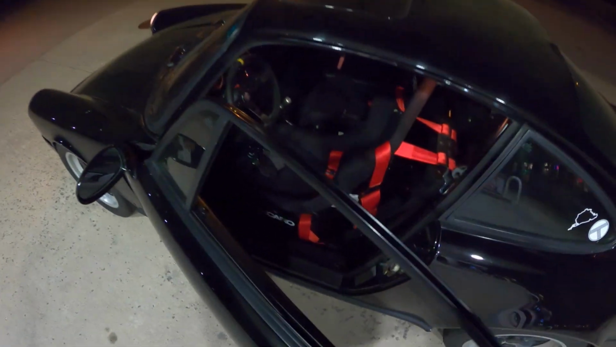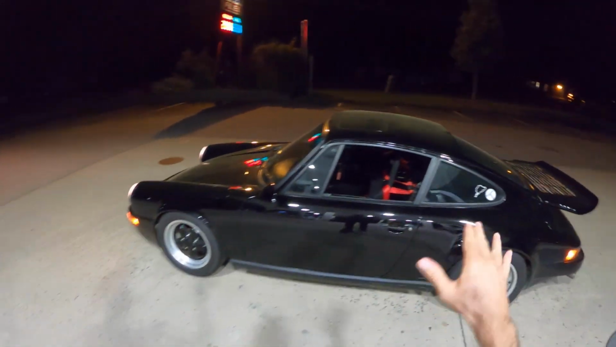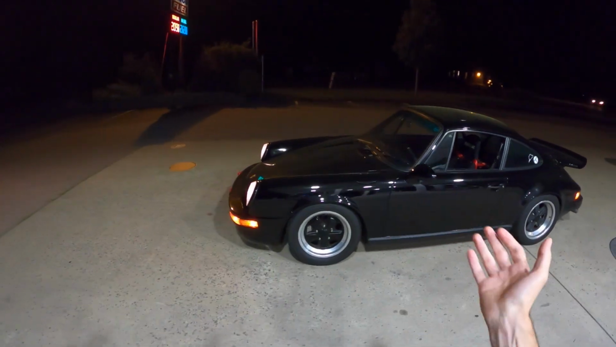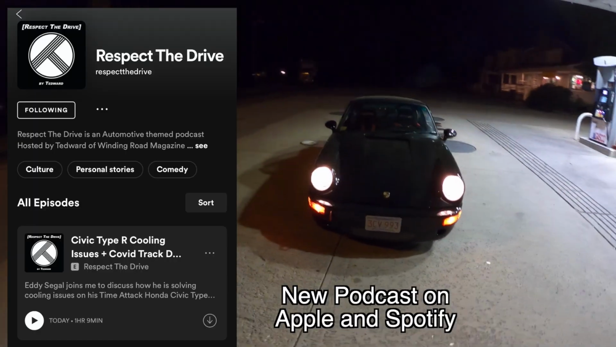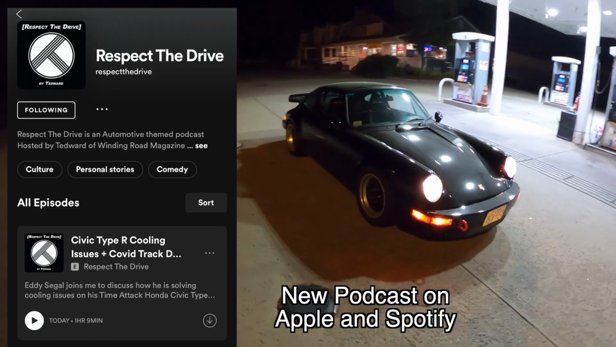Hey, welcome back. No crazy big speeches or anything today, but the car is filthy. It's covered in pollen. I haven't really washed it, but I figured we'd take it out for a little night drive. This thing always looks good at night. So, man, what a day it has been.